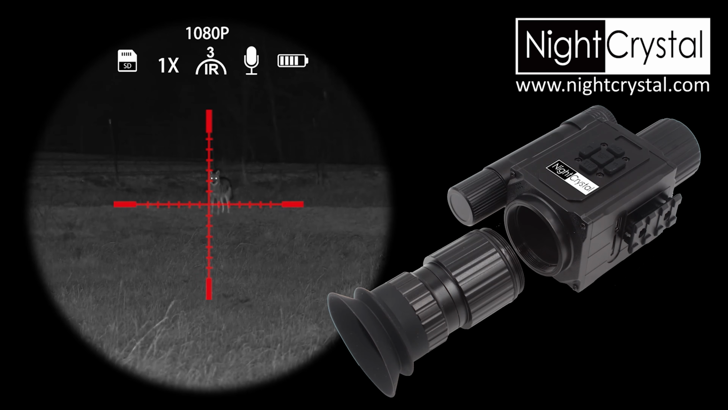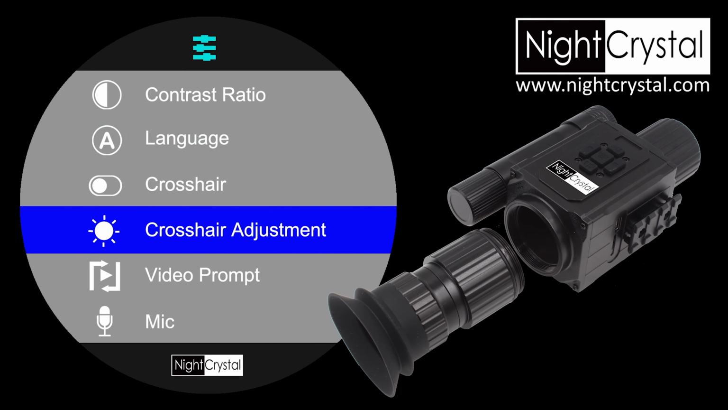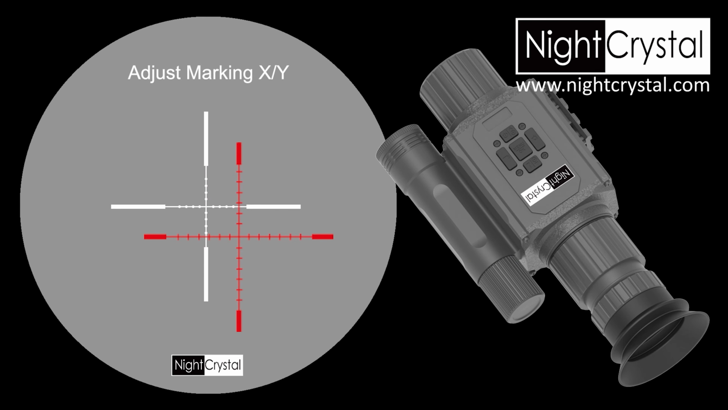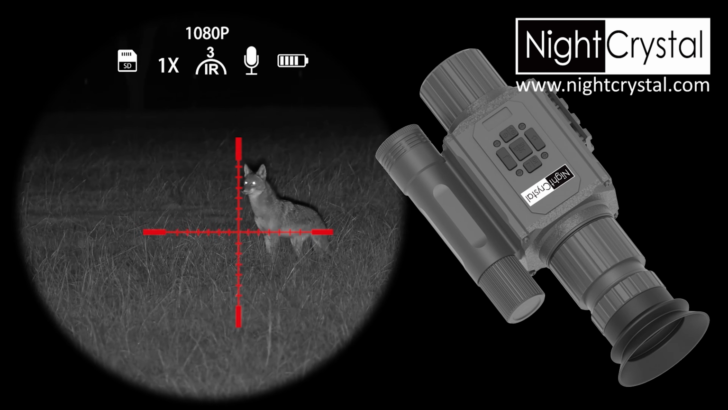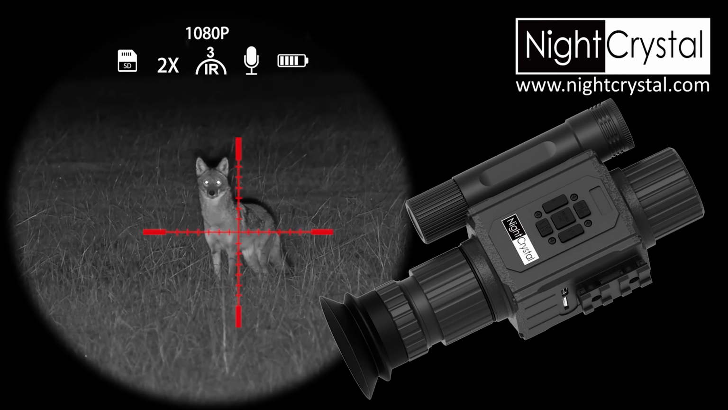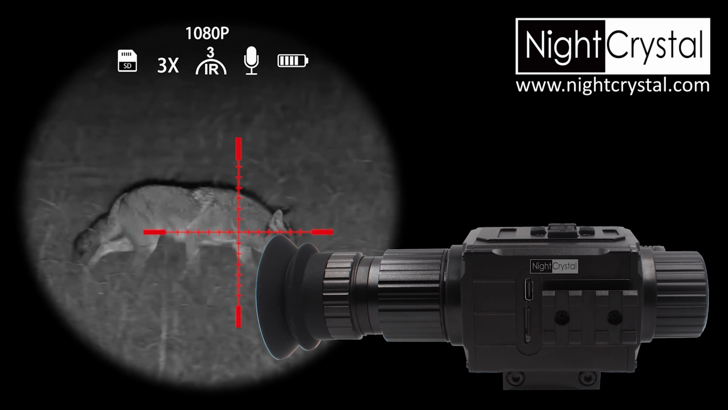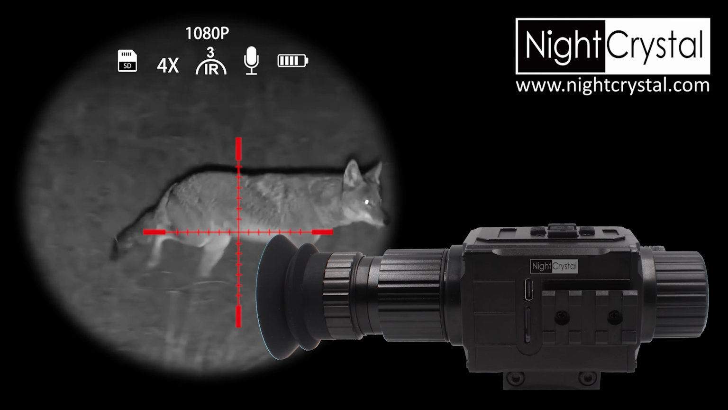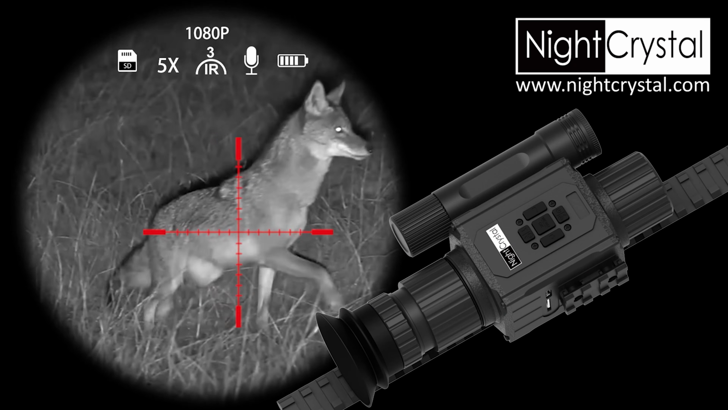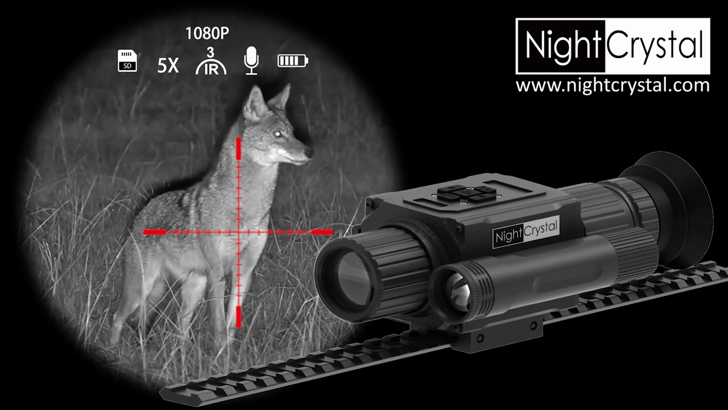If your crosshair isn't lining up with the target, no worries. You can easily adjust it. Go into the menu, select Crosshair Adjustment, hit Confirm, then use the 4 directional buttons around the menu key to shift the crosshair. Once it's right, hit OK to lock it in place. And here's a cool feature. When you zoom in, the digital zoom centers around the crosshair, not the screen, so your target stays aligned even at higher magnification. If your crosshair is far from the center of the screen, you can fine-tune it physically by adding a thin metal shim, like a piece cut from a soda can, between the Picatinny rail and the mount. This will help center it better on screen.